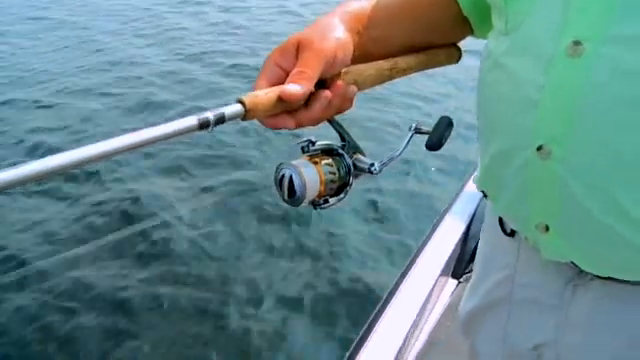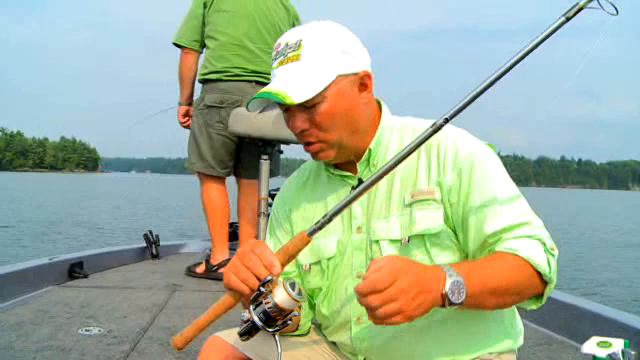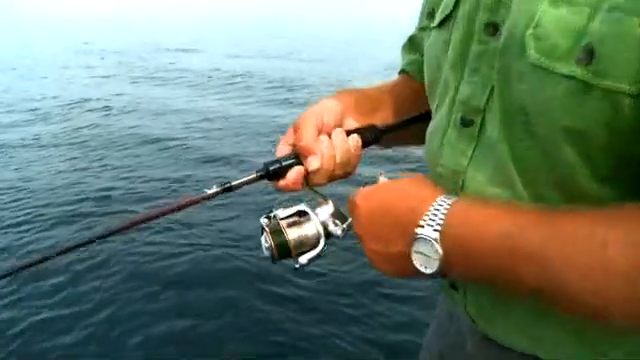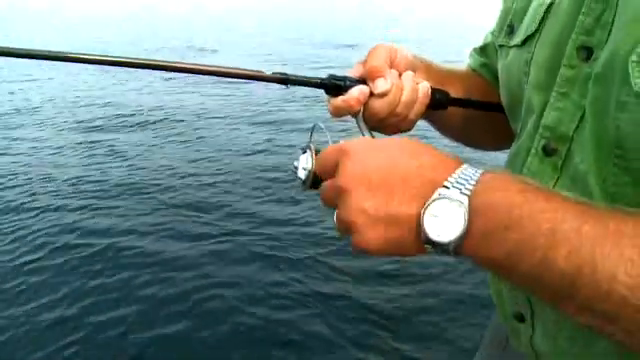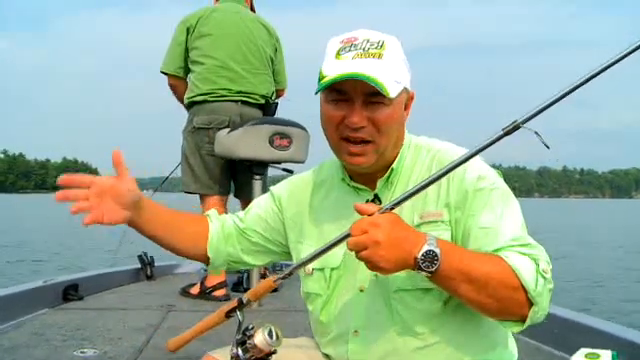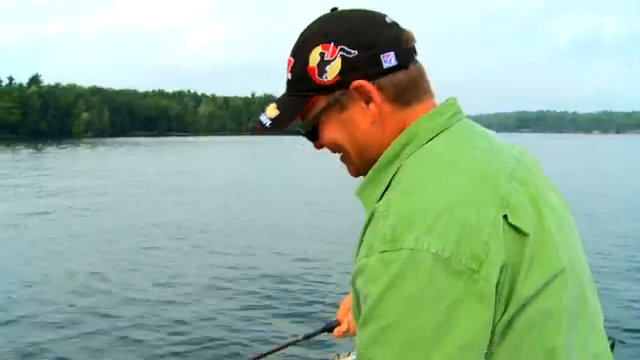And what we're using is braided line. Now, I've got some fire line on this. We also have some spider wire on the one that Brian's using. It's a no stretch type fishing line. For deep water, you want a line that doesn't stretch, especially when you get down 60, 80, 100 feet of water. When you feel that hit, you want to be able to get a good hook into them.